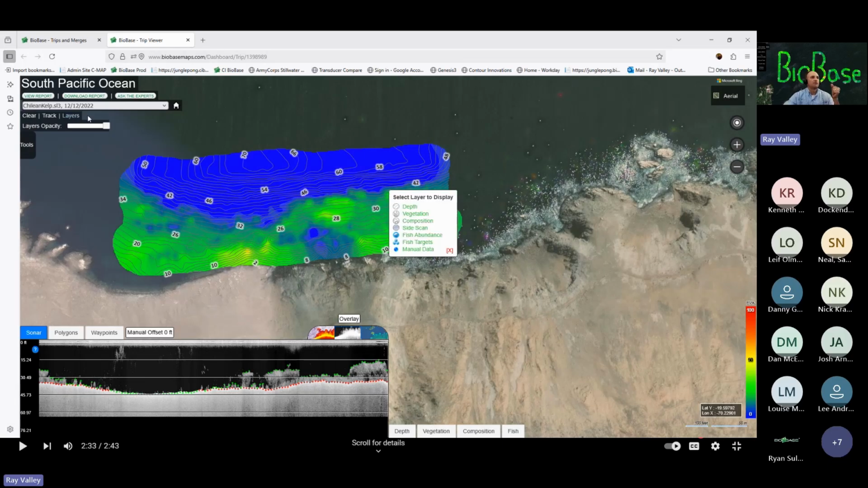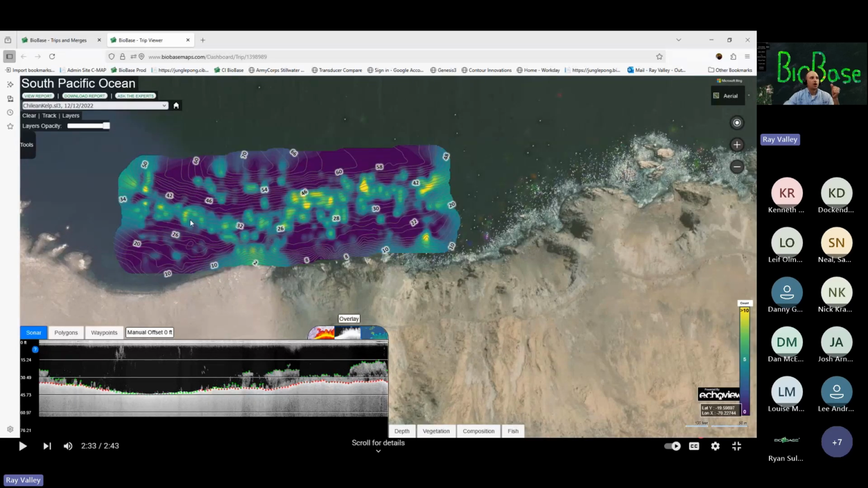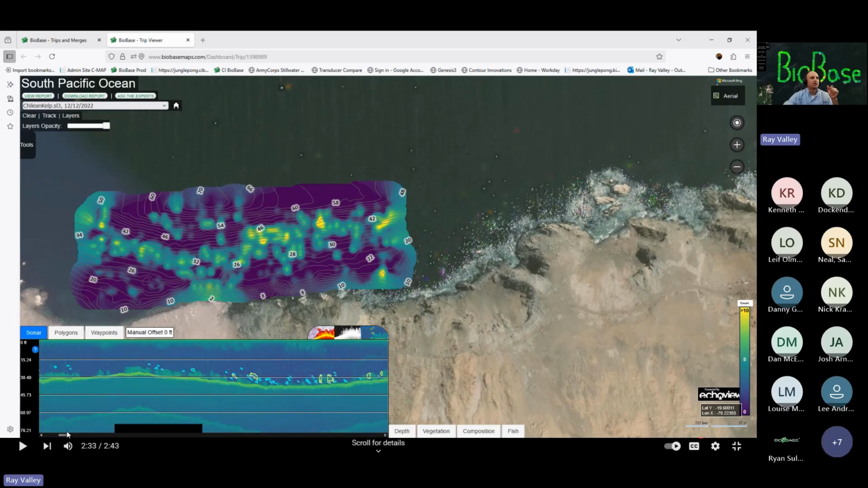And then we're going to go to the fish abundance now, fish map, and look at all of those fish right on the edge of that kelp for the most part. And we're going to click on this. Here is the EcoView image, and look at all these fish in schools all around that vegetation. Pretty cool stuff there.